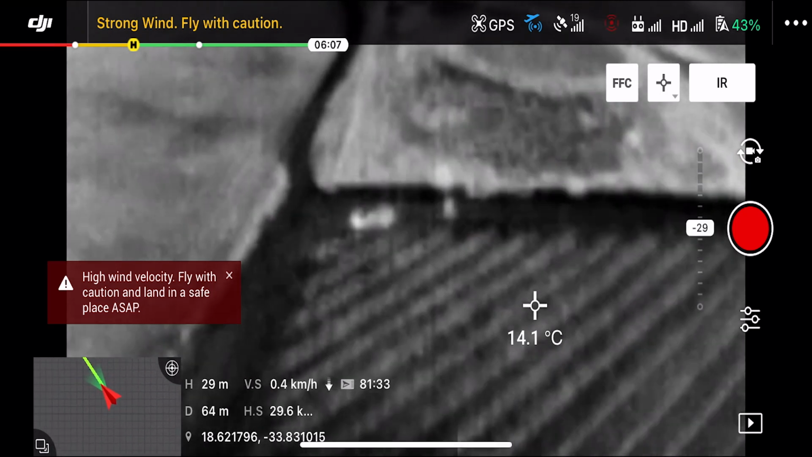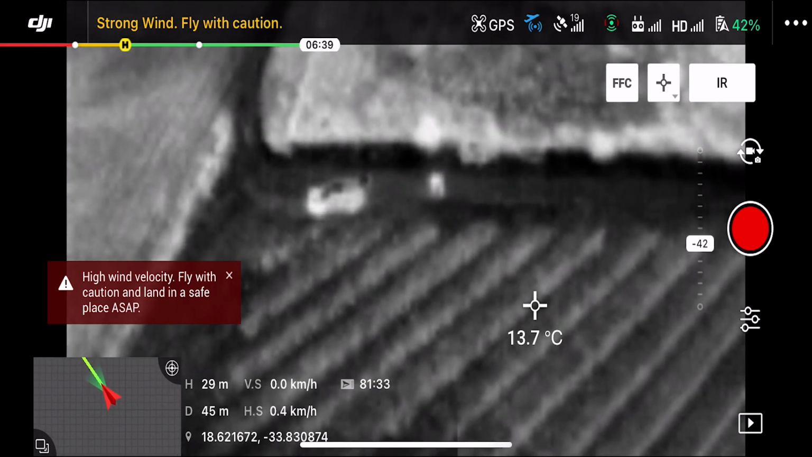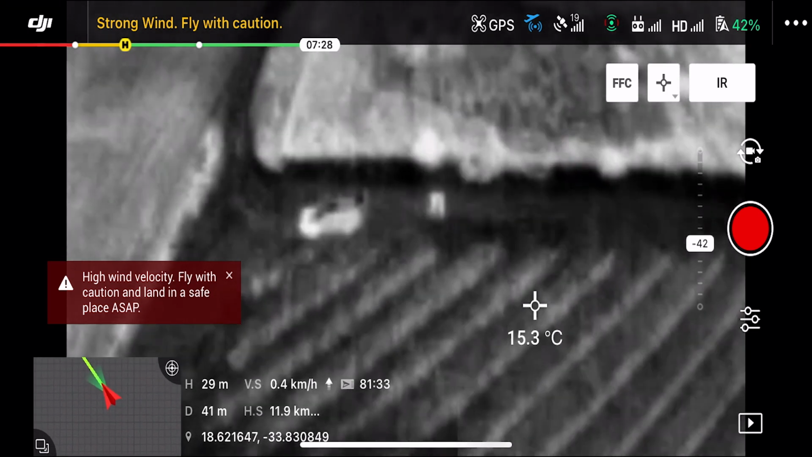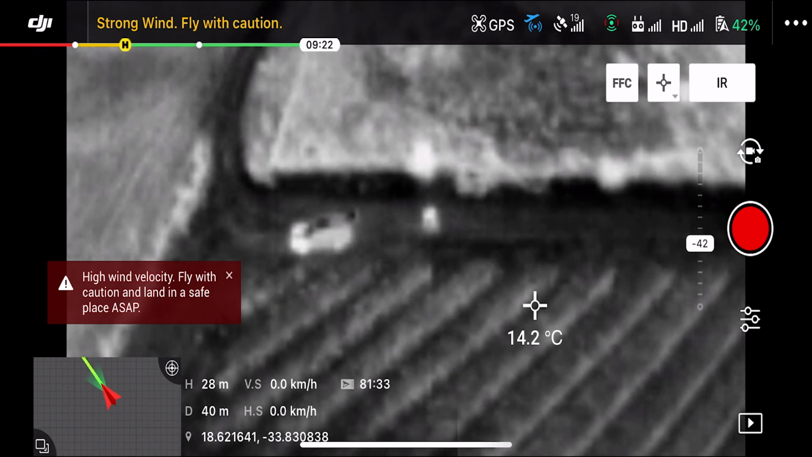As you can see, we're 30 meters up and we're at 40 meters away, and we can see some people on the ground, but you're not 100% sure. We have to get even closer, and there's still no clear definition between the vehicle and the people standing outside.